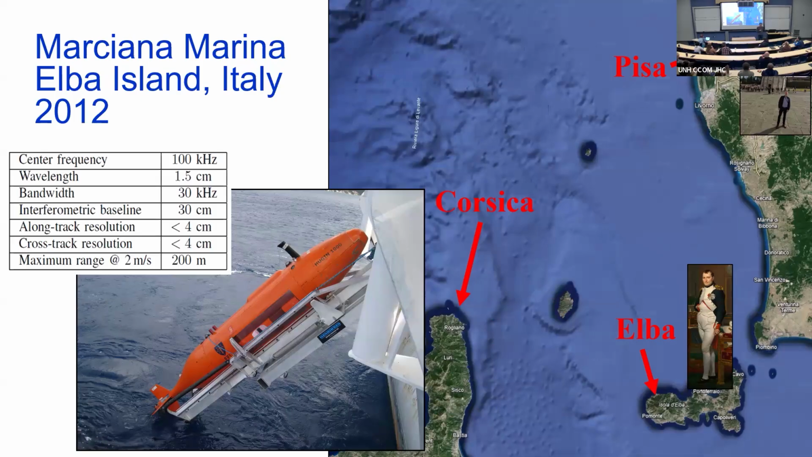So I'm going to take you back in time. It's 2012. It's Christmas time. Well, this was earlier. This is October 2012. My friend Roy, who's with the Norwegian Defense Research Establishment, takes this system out. This is a Hugin AUV with the HISAS 100 kilohertz system. It has about 3.5 centimeter by 3.5 centimeter resolution, all the way out to 160, 170 meters. It's phenomenal. The experiment took place off of Elba Island, and you can tell that's Elba.